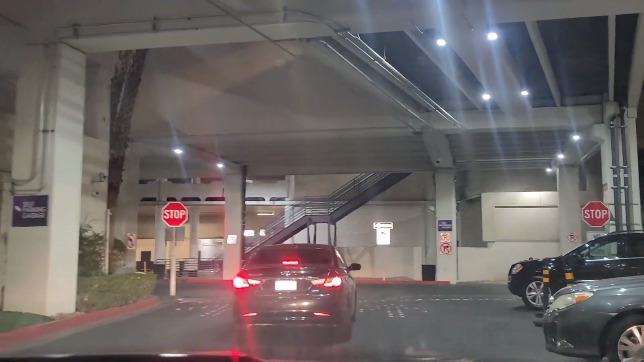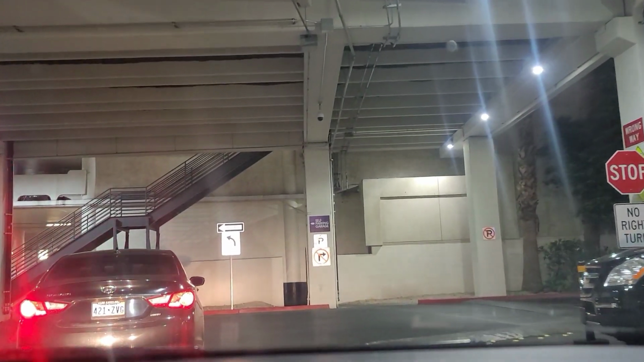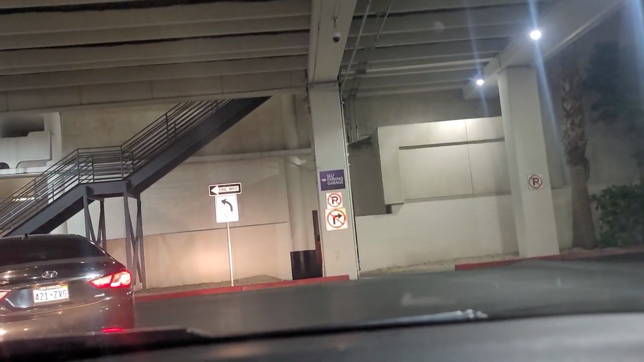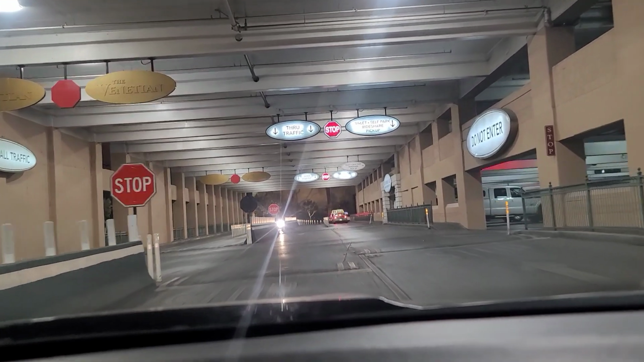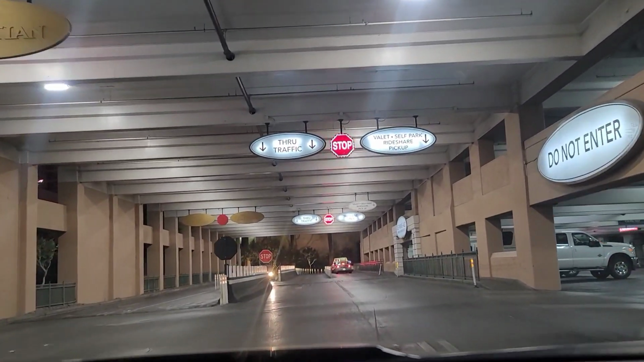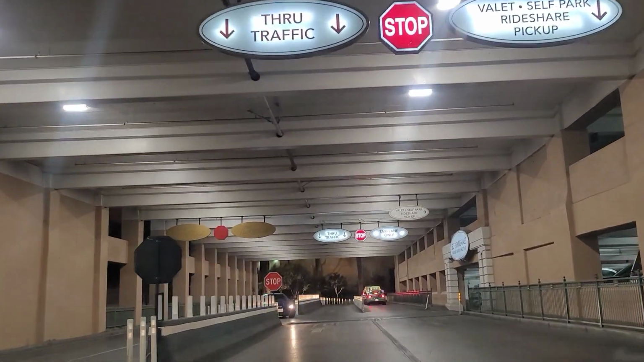Used to go right out here, but you can't anymore. Used to be able to go on the street. Yeah, you used to take a right to go that way. Oh, now it says no right turn. Continuing with our drive-through tour, we are now going through the Venetian.